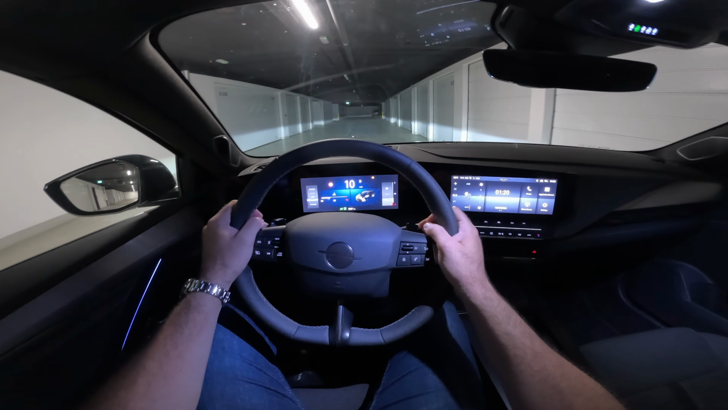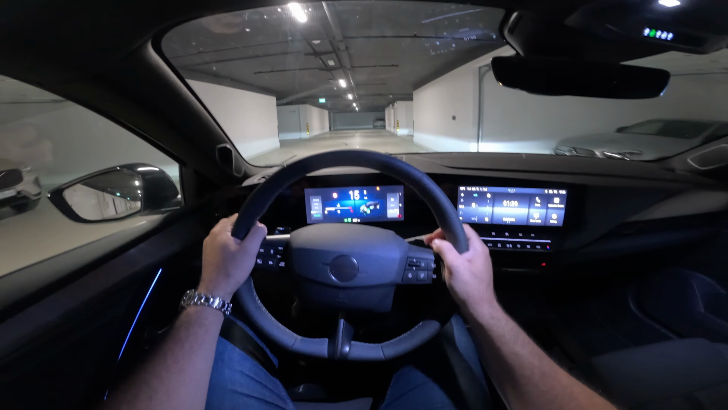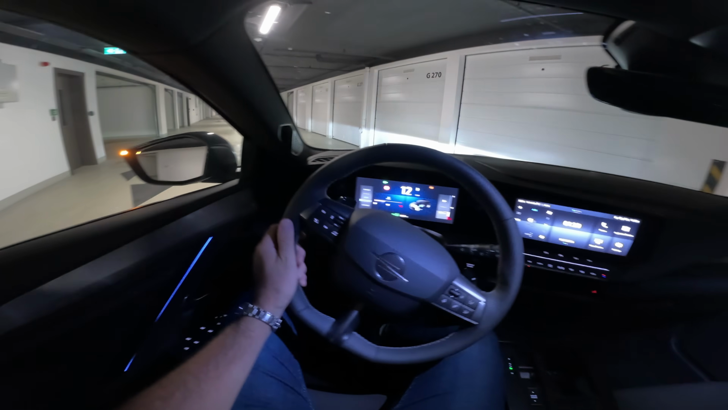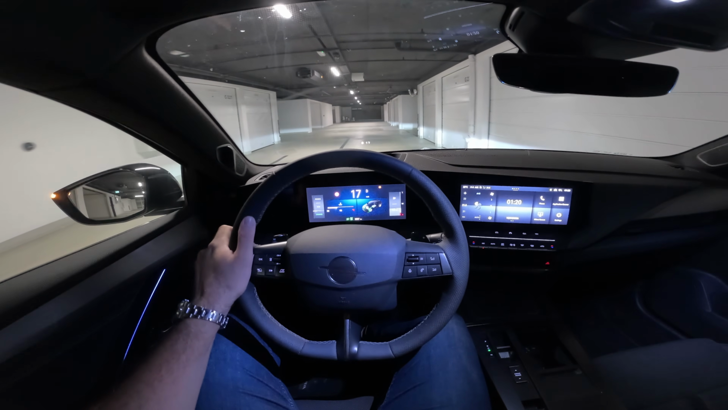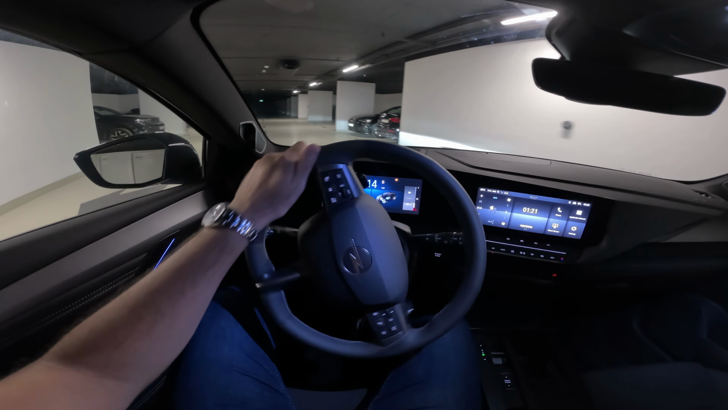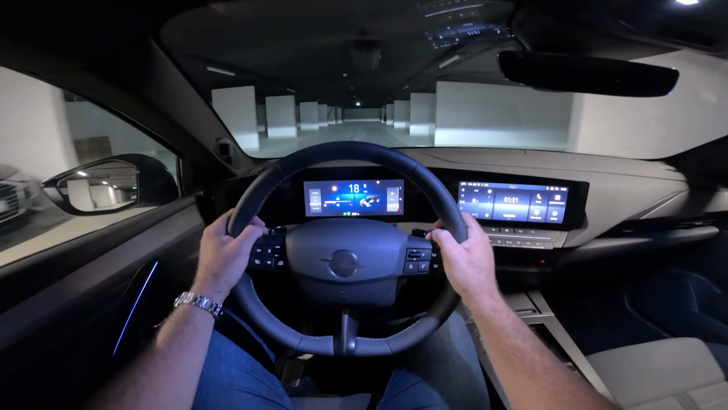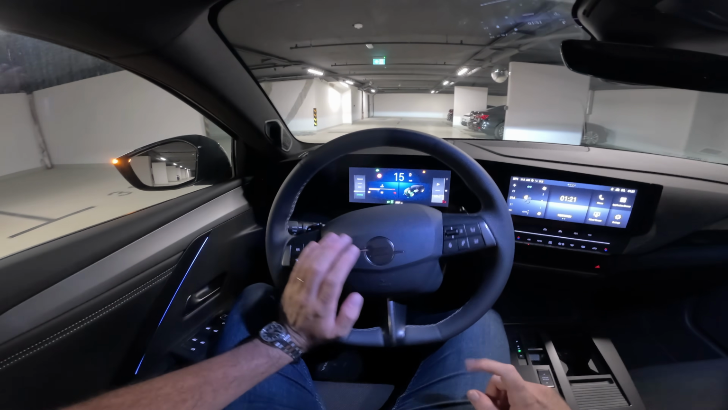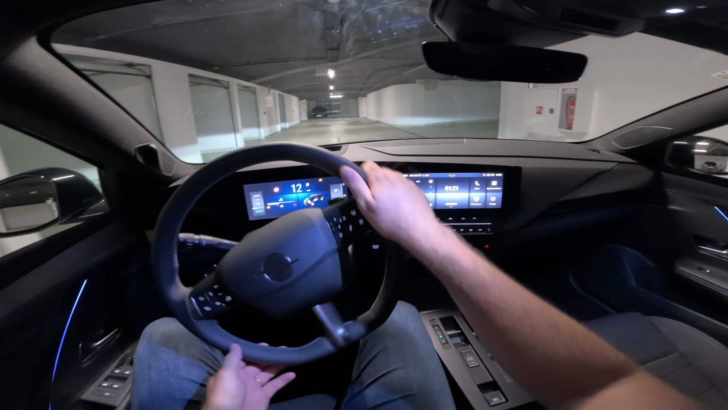this hybrid 145 model. So it consists of the 1.2 liter 3-cylinder petrol unit, specifically developed for this hybrid, then electrified 6-speed dual-clutch automatic transmission, electric motor and 48-volt battery. Combined system output is 145 horsepower. 9 seconds is the acceleration from 0 to 100, while the top speed is 210 kilometers per hour. Lovely clicking sound of the indicators. And I hope that you will enjoy this night drive.